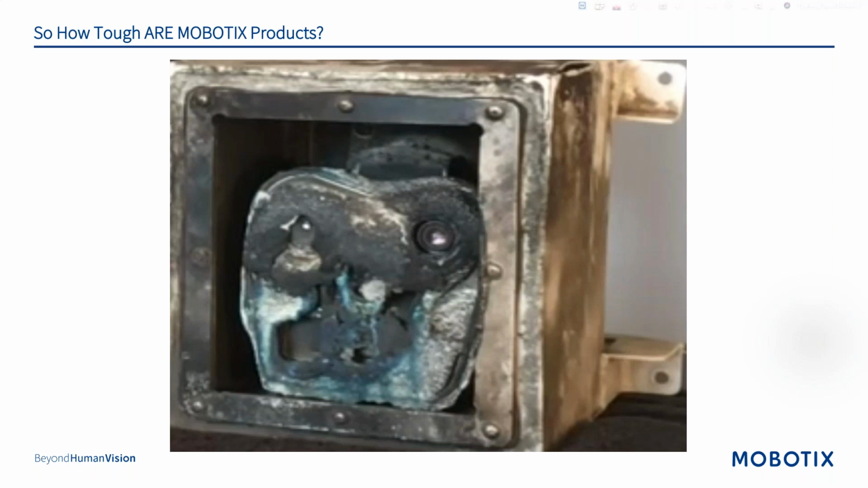One of the concerns we had to overcome was the extreme heat environment. The cameras are rated to withstand heat up to 140 degrees, but as everybody knows, the steel mill environment is way over that, with extreme temperatures.